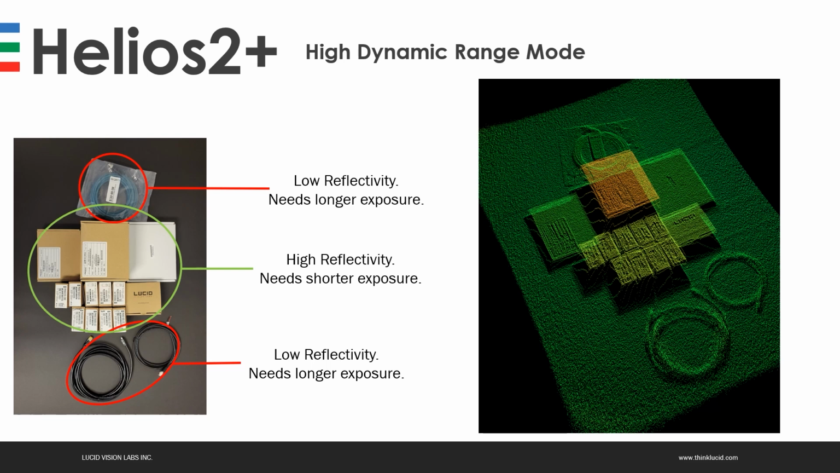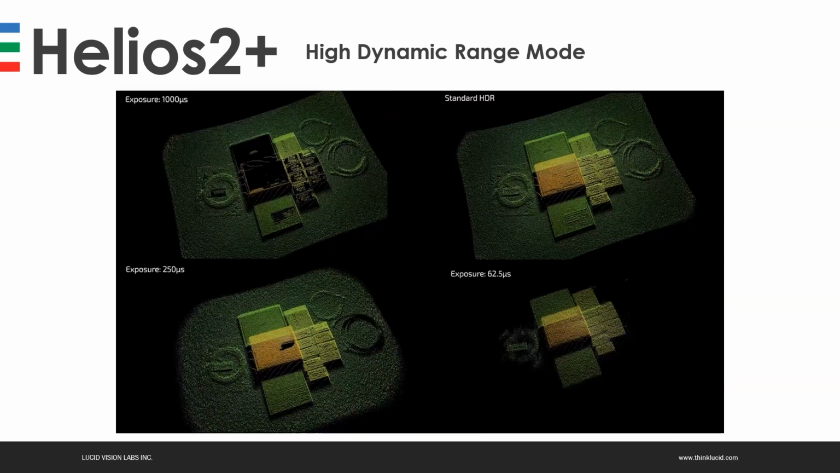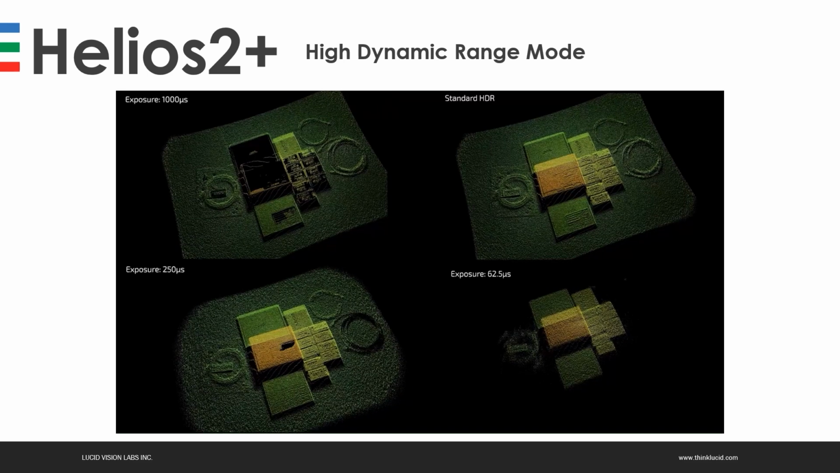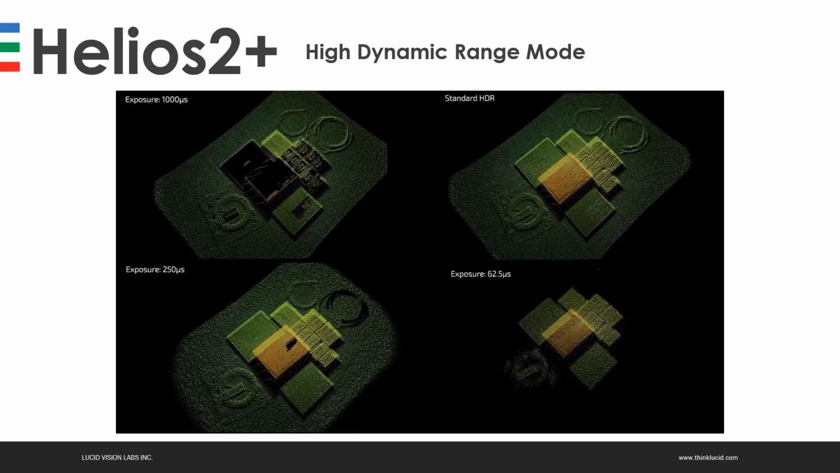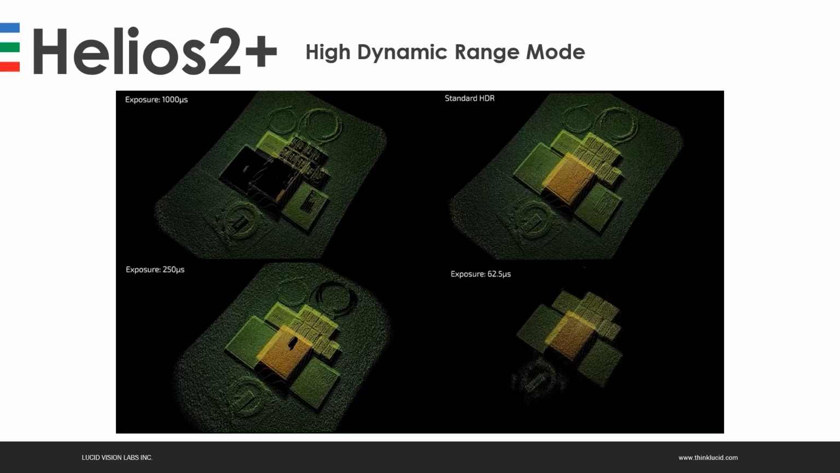Combining this frame accumulation mode together with this exposure time management, we are able to get an HDR image that shows both the low reflectivity objects, the cables, and the high reflectivity objects, the box and label, together in a single frame. Let's have a closer look at the different exposure time compared to the HDR mode.